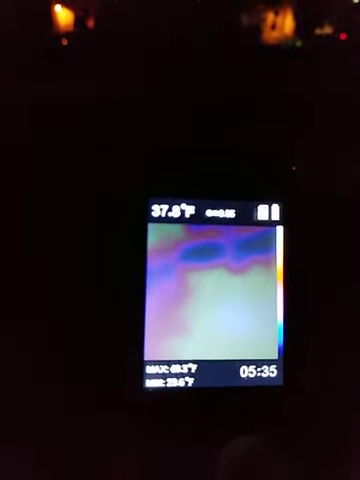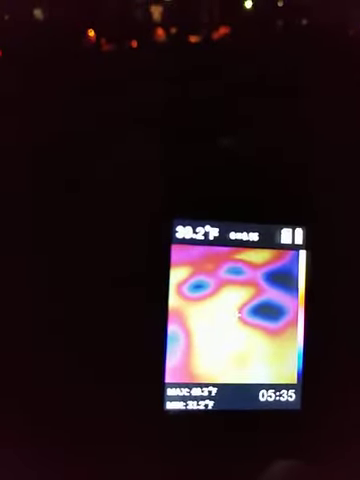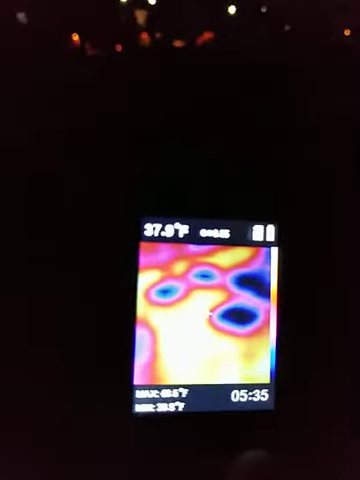Now this has a bunch of other settings to it as well, but I haven't learned everything about what they all do. It's a pretty basic machine, not a whole lot to it to really have to learn about, but there's a couple of settings I'm not exactly familiar with. Different surfaces call for different settings, and I'm still learning about that. But you can definitely see the intensity difference.